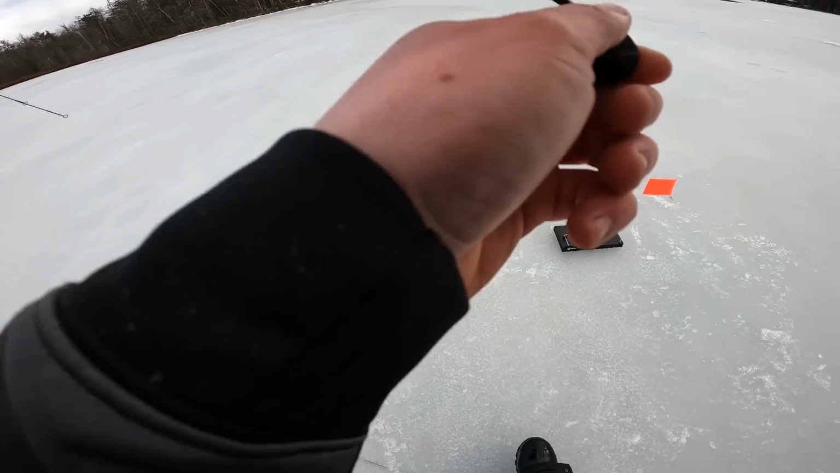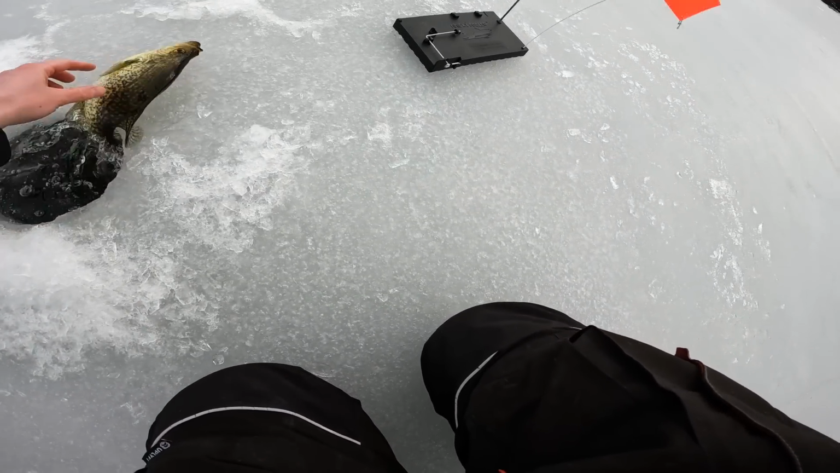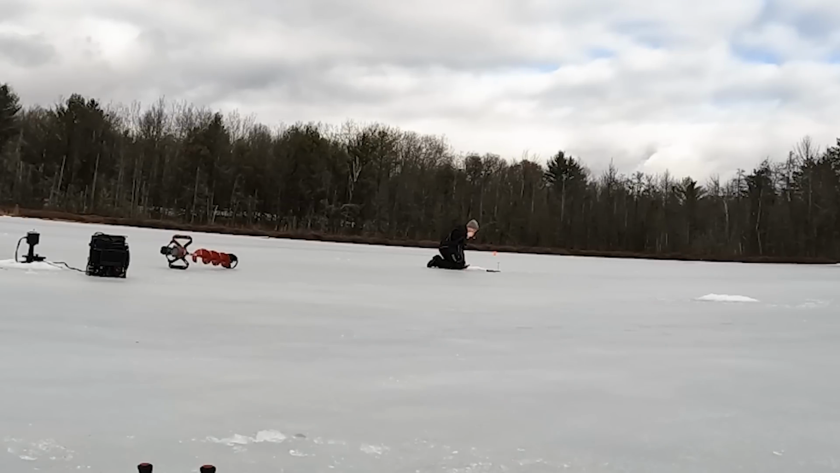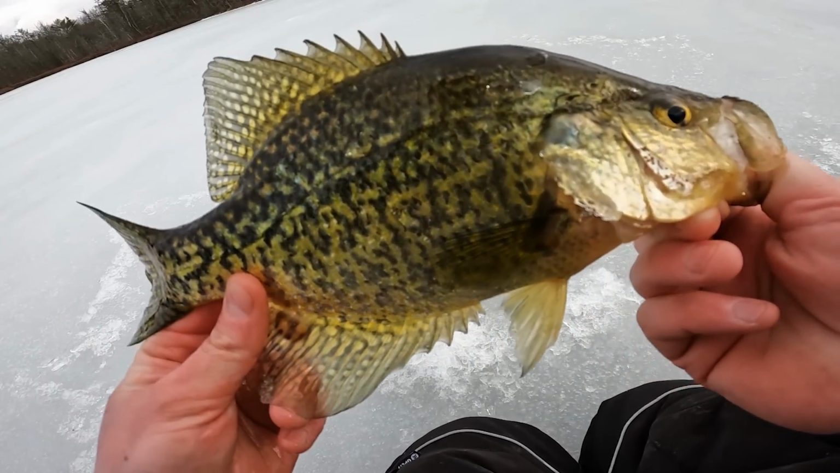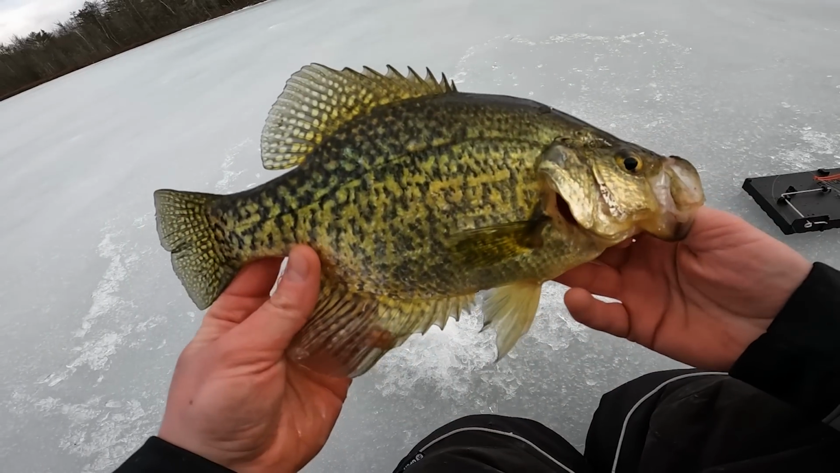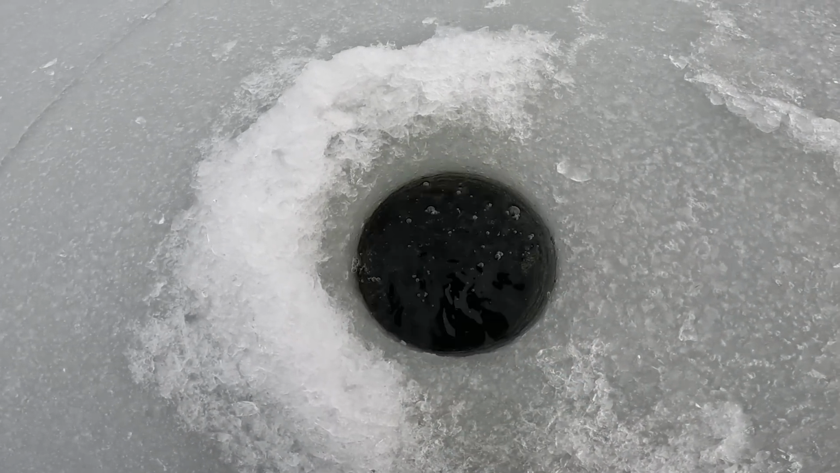Ooh, this feels like a good one. Feels better. Yeah, definitely better. Not even close to that first one yet, but it's definitely a better fish there. Felt better as soon as I set the hook. And that right there is another beautiful northern Wisconsin crappie. Look at the mouths on these things, just magnums. All right, we'll go ahead and get this guy back down the hole. Later, pal. There he goes.